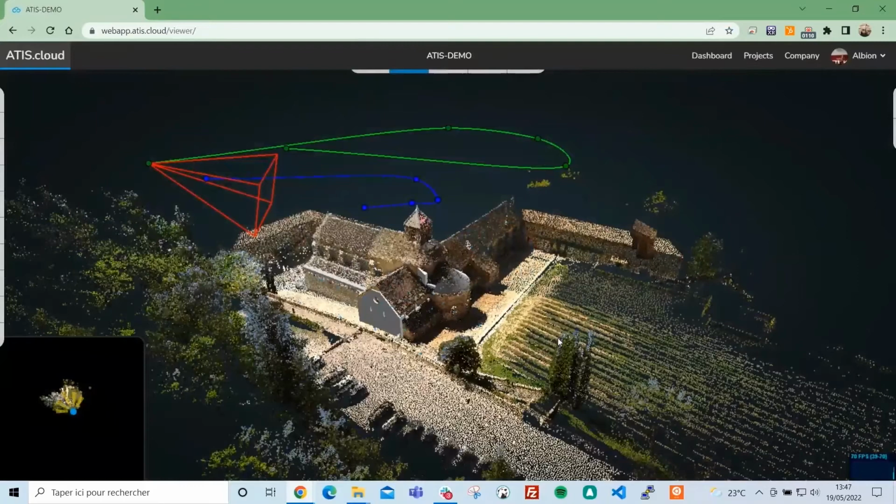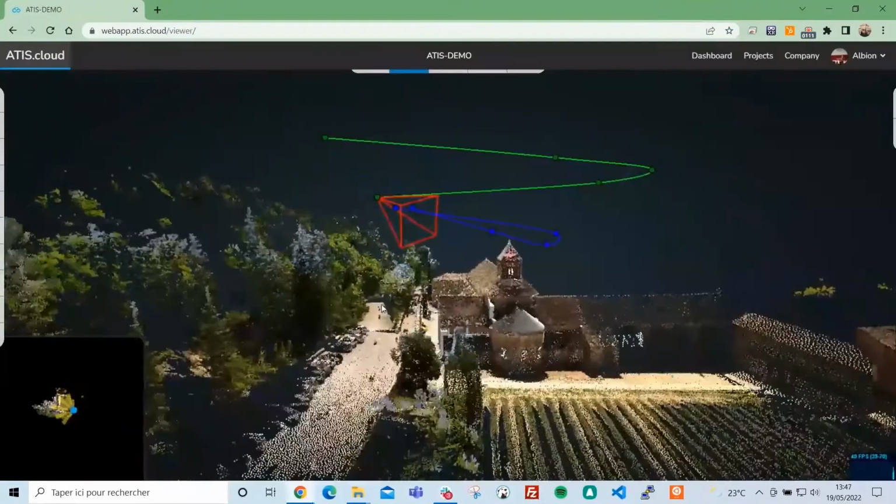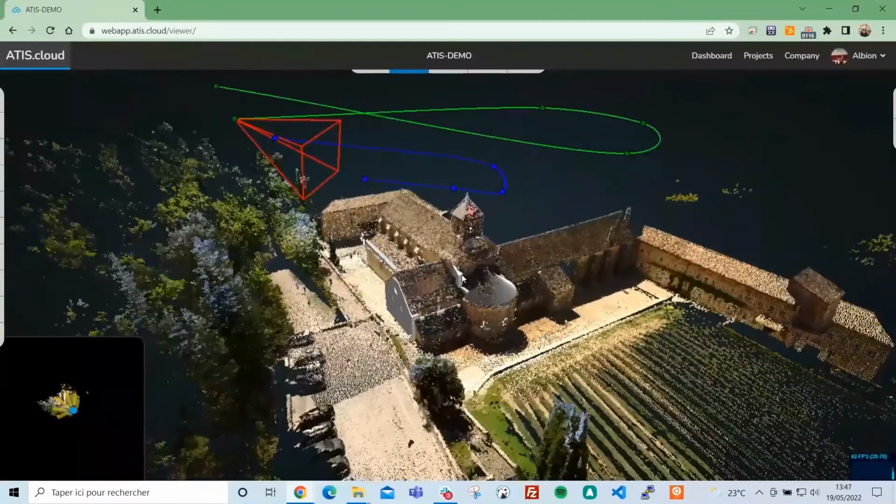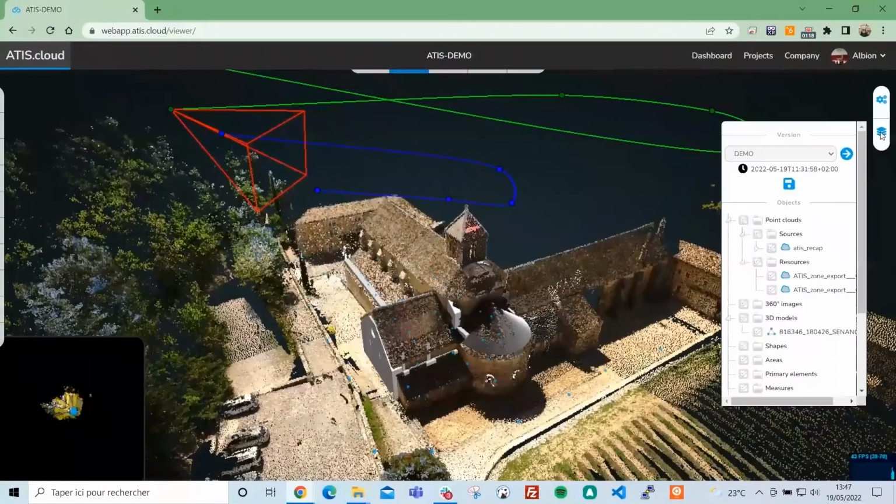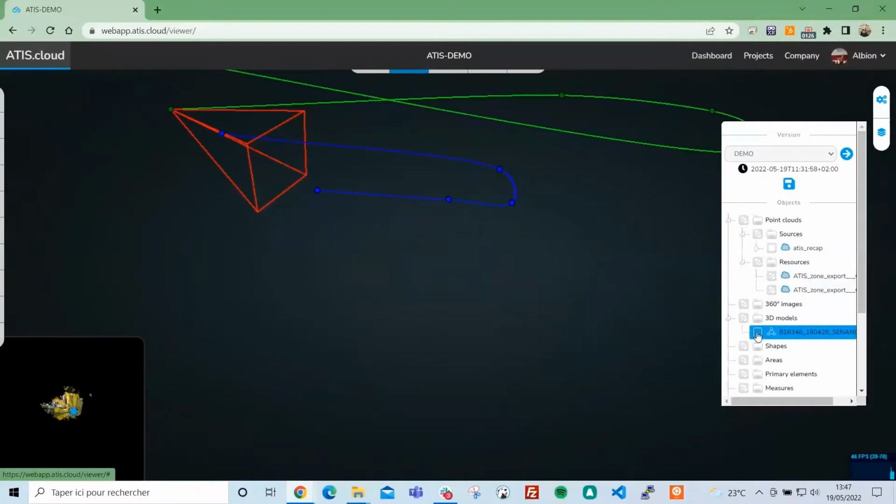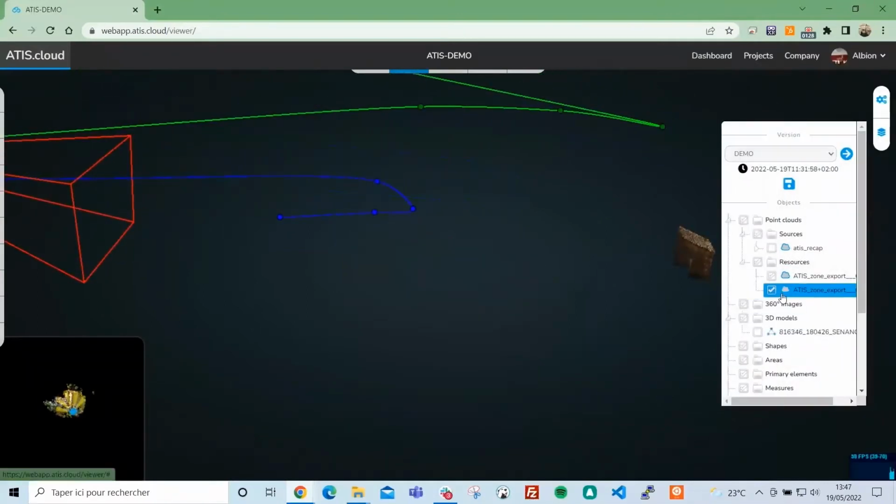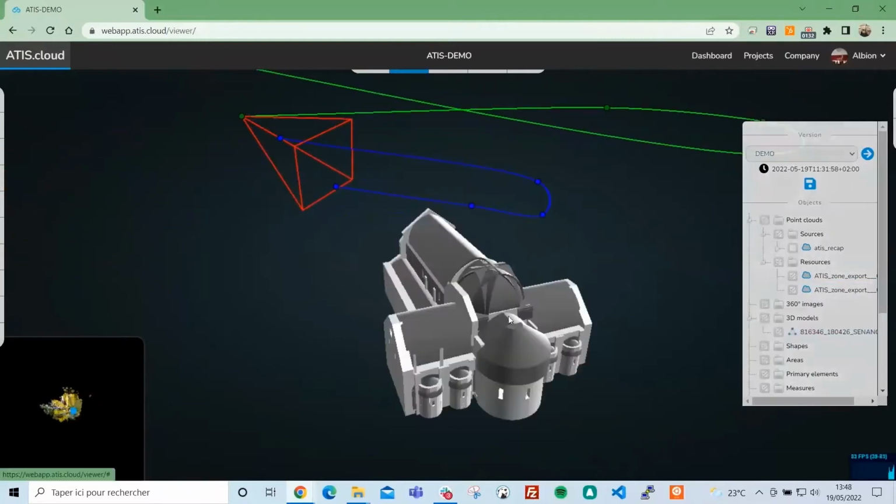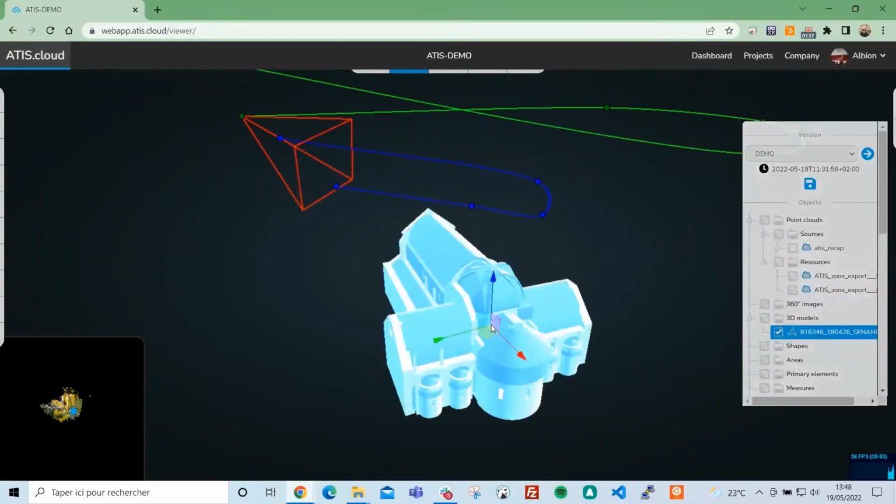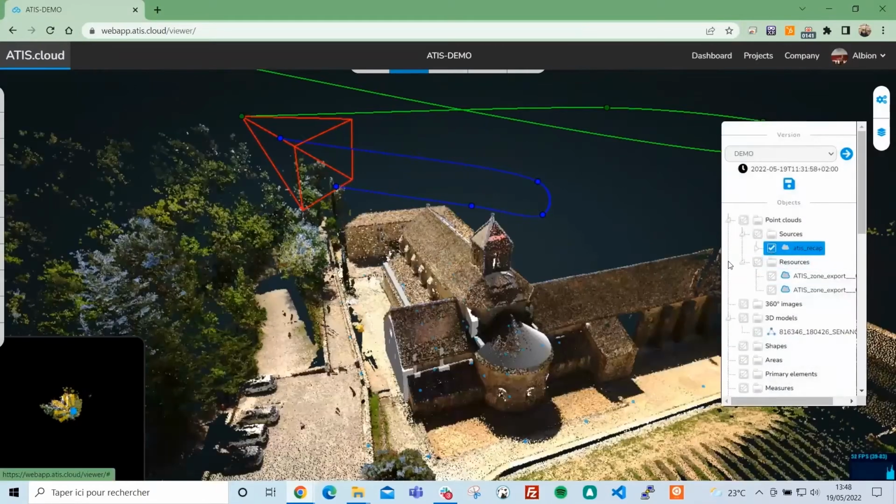Here we can see that we already have some work in the project. From the right side, we can see the structure of the project. Here you can see that we have opened the version demo. As sources, we have a point cloud and also a BIM model. And as resources, we have another point cloud, with which we are able to do 3D simulation. The BIM model was created in REVIT, exported to IFC, and imported into this project.